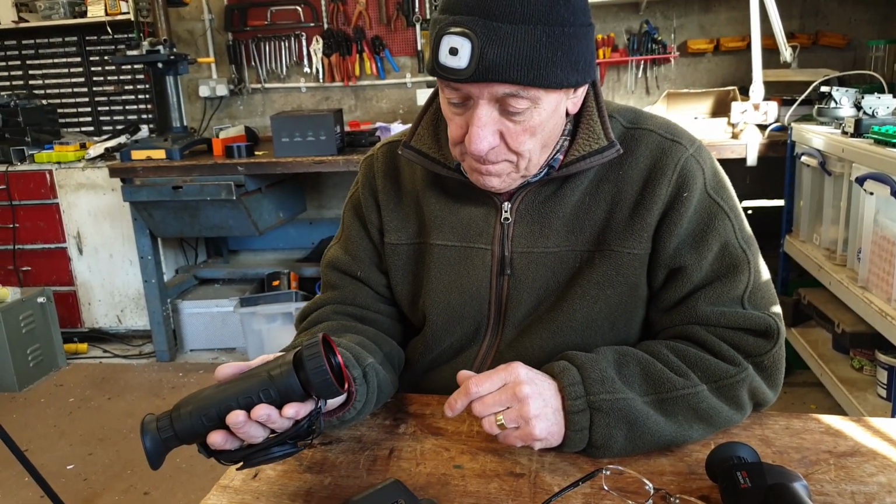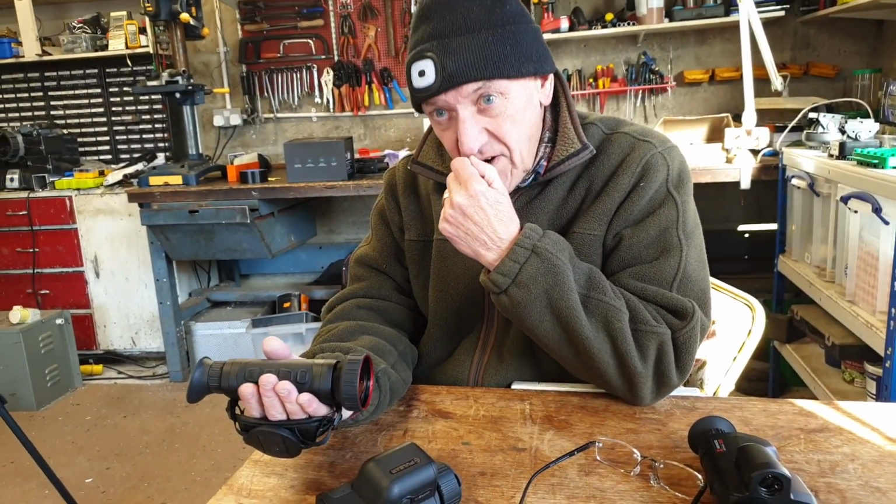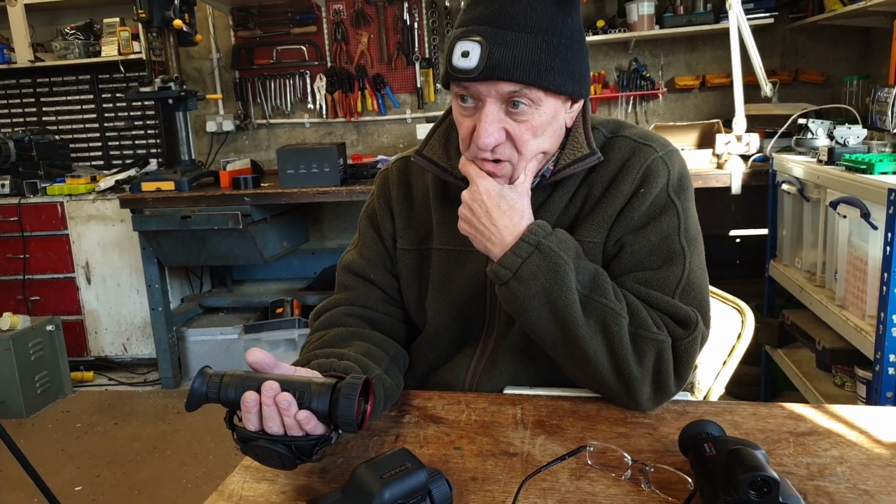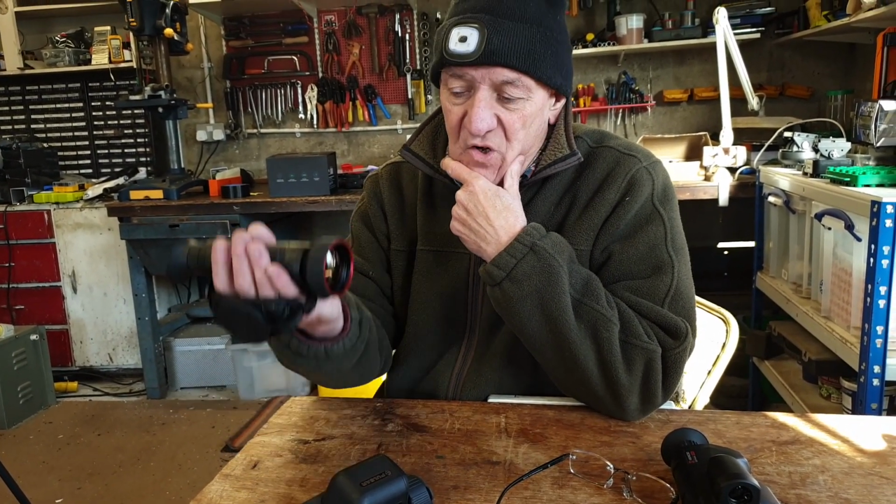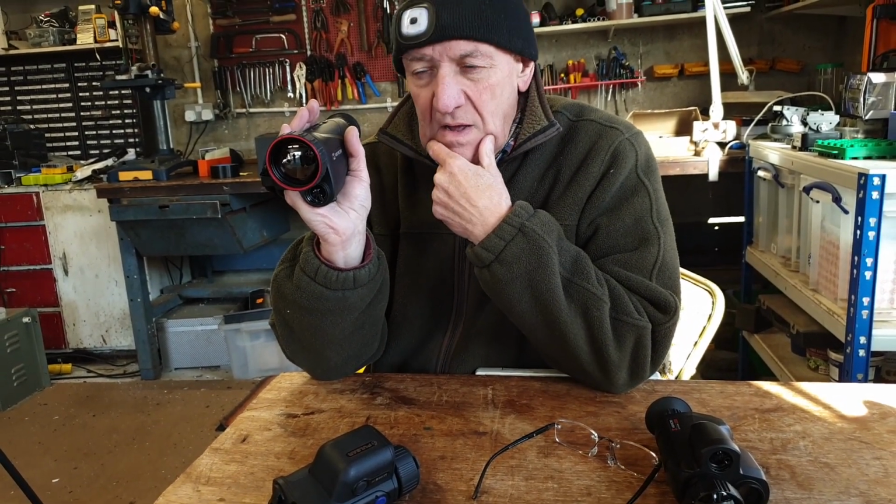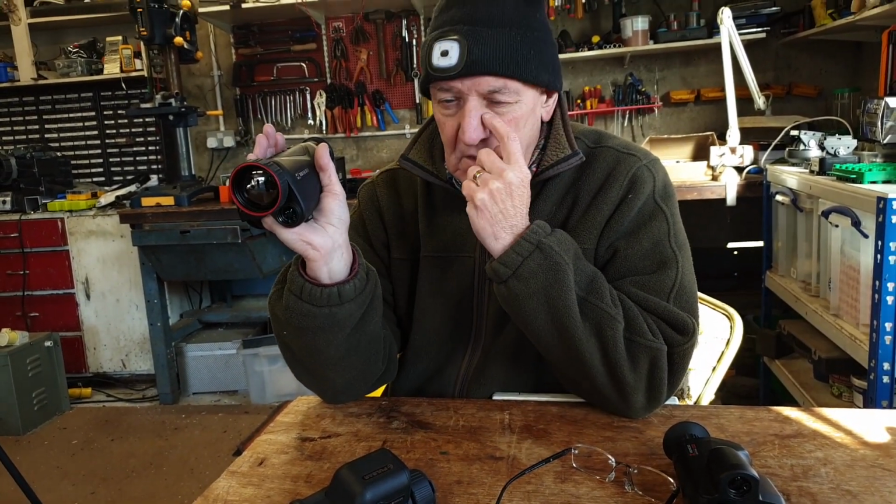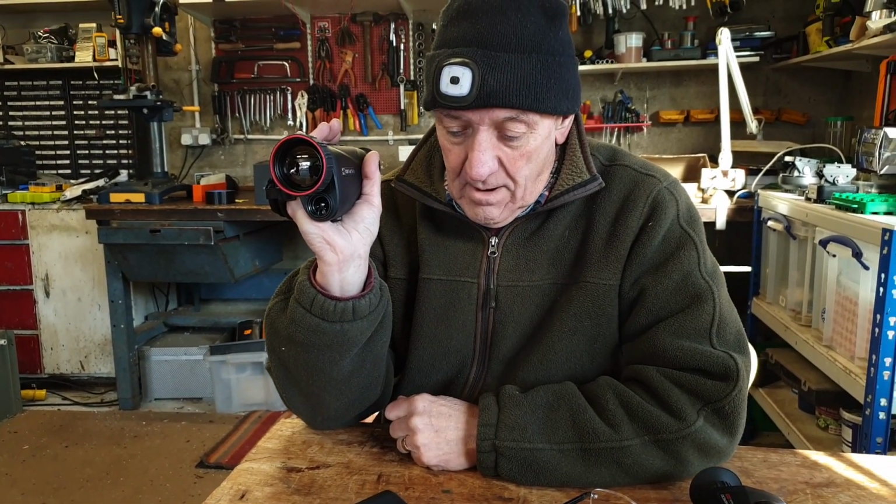I tried it on the Wi-Fi. In fact, I had the Gryphon and the Condor connected up on the Wi-Fi to see how much lag there was, and there's really not much difference. The amount of lag you get seems to depend more upon the device you're hooking up to rather than the scope itself. Both the Gryphon and the Condor hooked up to my mobile phone were displaying a wee bit of lag. I hooked them up to a Samsung tablet and they were both pretty much lag free. So it seems to have more to do with the device that you're displaying the picture on than the actual scope itself. Right. Okay.